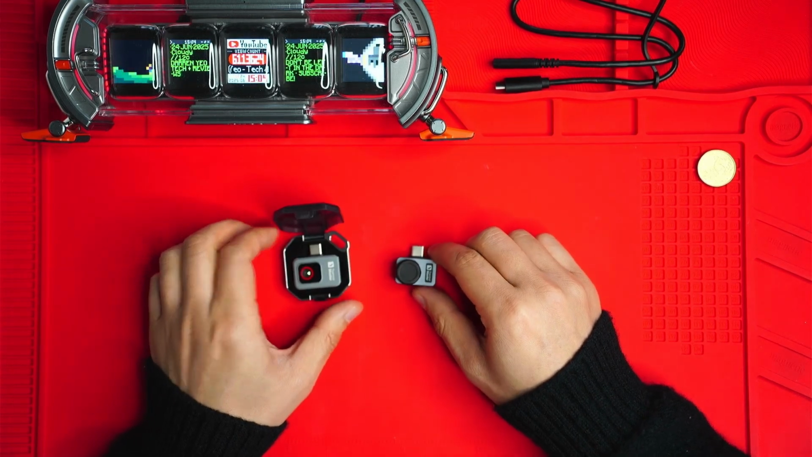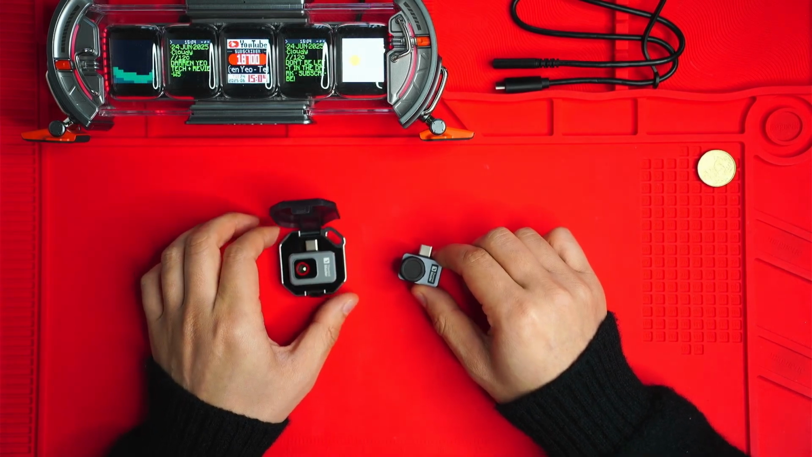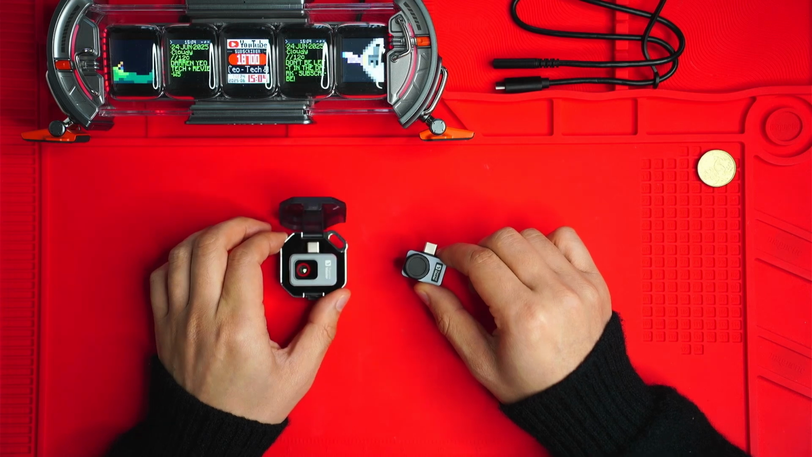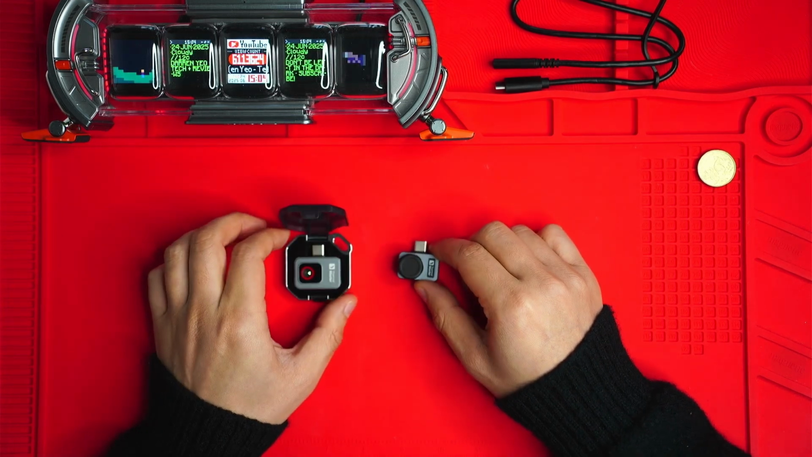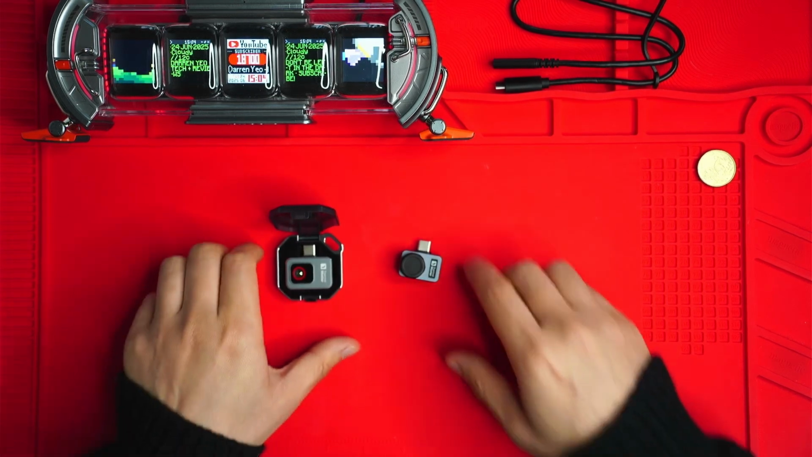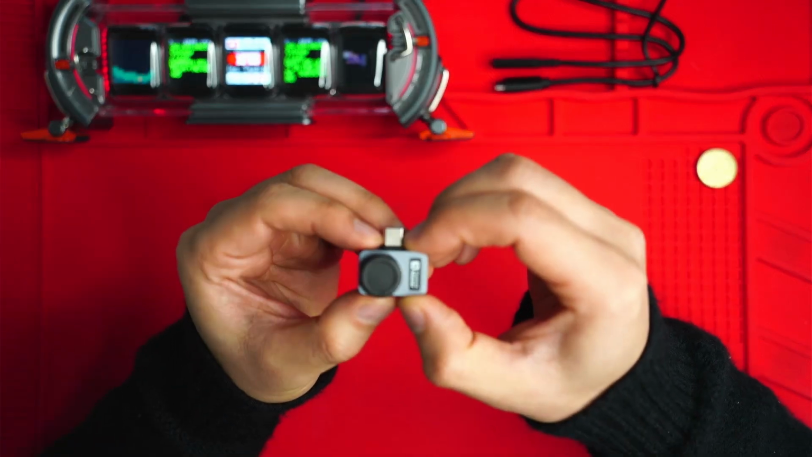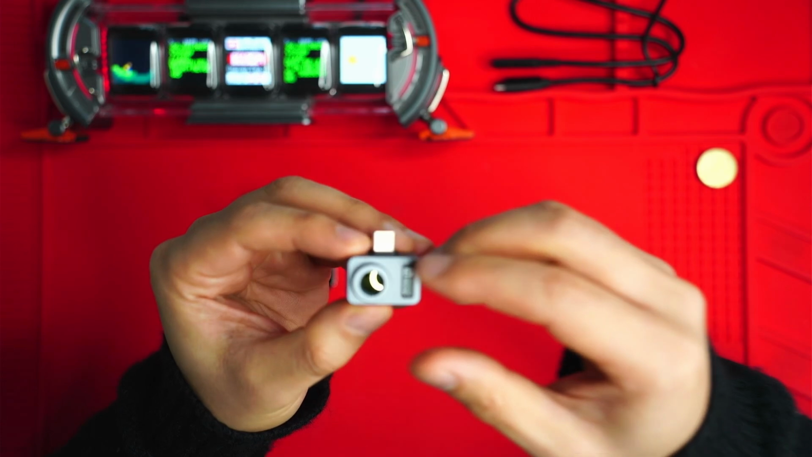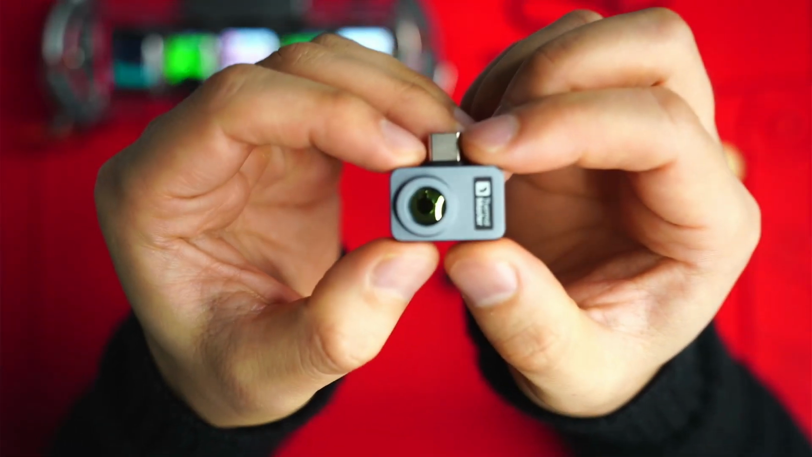Both come with the same 256 by 192 resolution camera, 25 hertz frame rate, 40 millikelvin rating. Software is pretty much the same as well, but there are three really important differences that I want to talk about. So the first difference is that the P2 Pro comes with a macro lens. So take the lens cap off. This increases the price significantly from the P2.